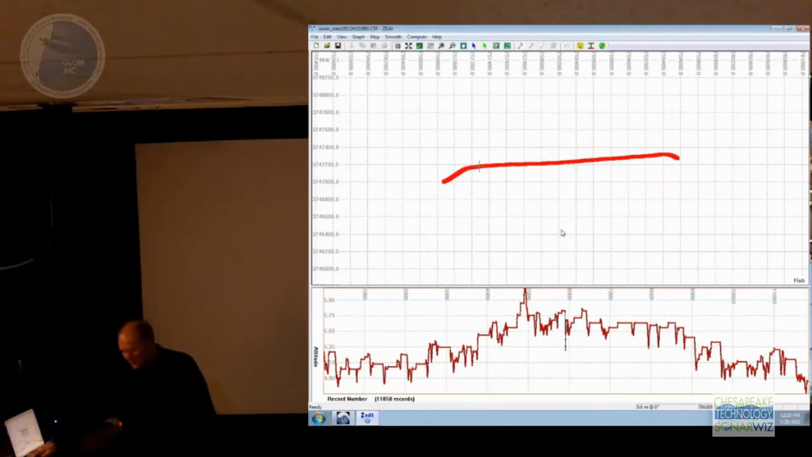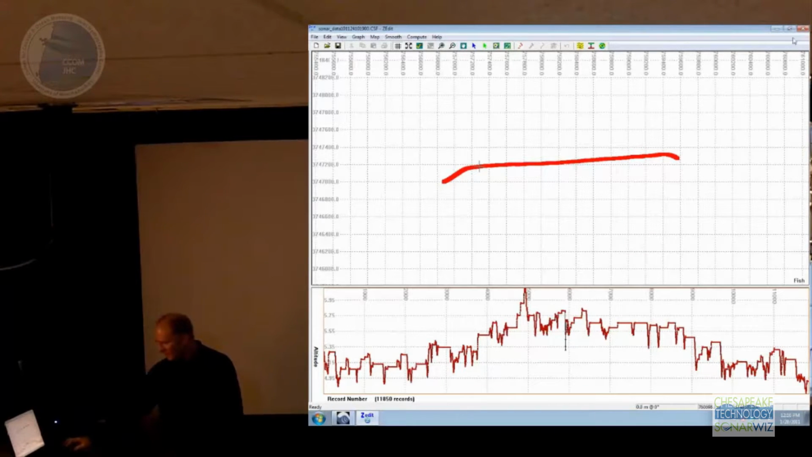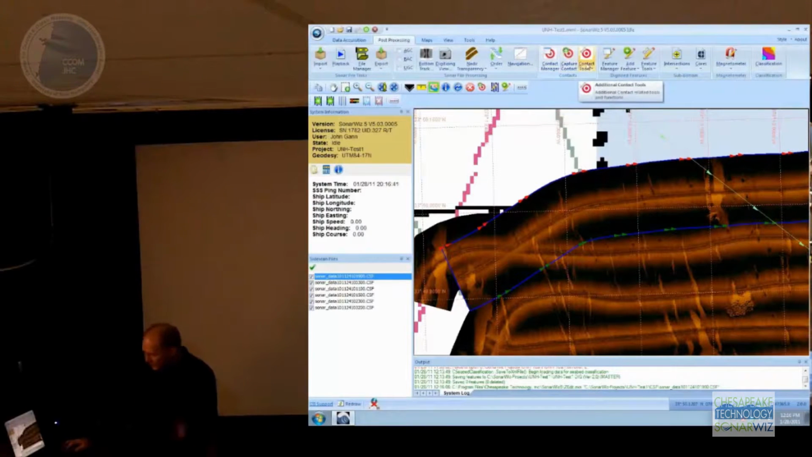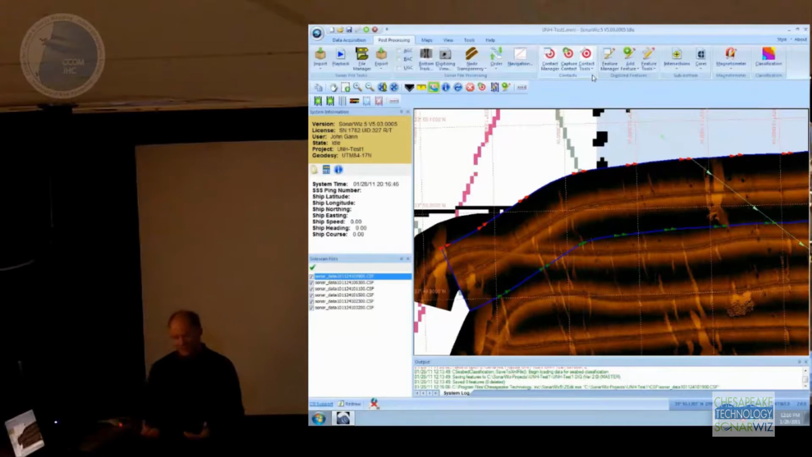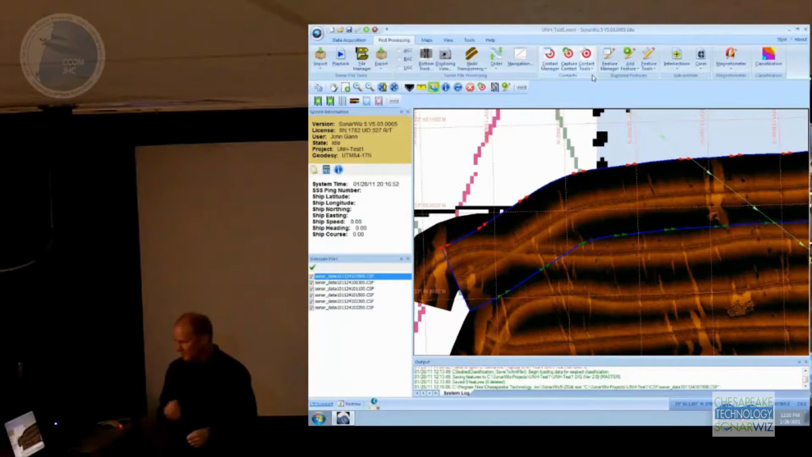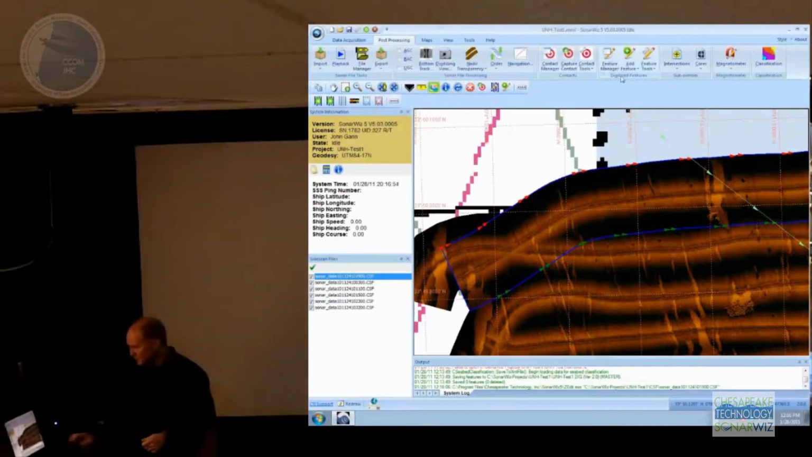So this little program is also known as Z-Edit. If you click on a file and choose navigation, that's what's going to pop up. Again, kind of moving on, we haven't captured any contacts yet, but this section here is all about contacts. By that I mean sonar contacts. Places of interest in the sonar imagery that I wanted to call out and save as something special.